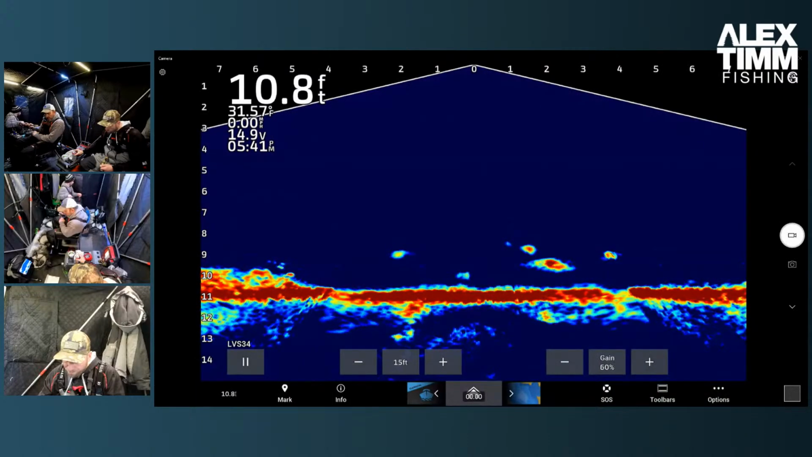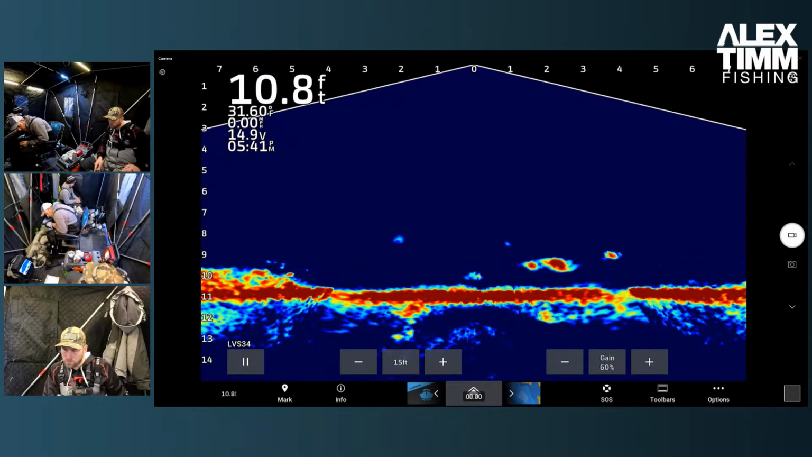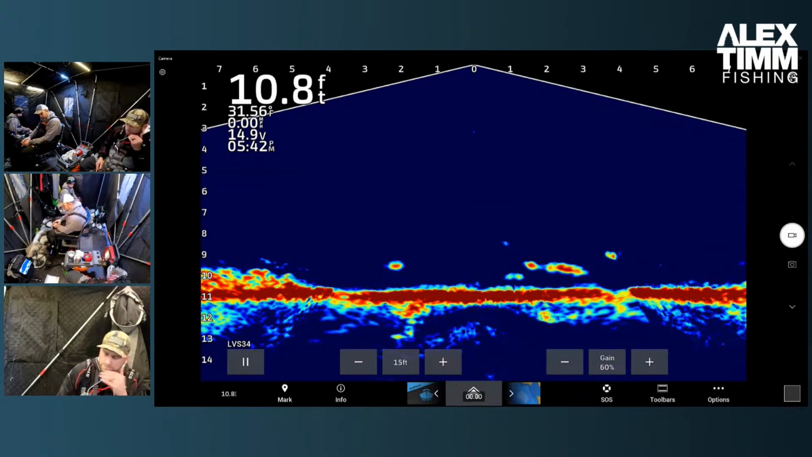Wow, that's a good mark. It is a decent mark, too, yeah. You know what? Maybe he's looking at this guy. Get some of that. Waiting for this fish to bite on John. Looks like it might.